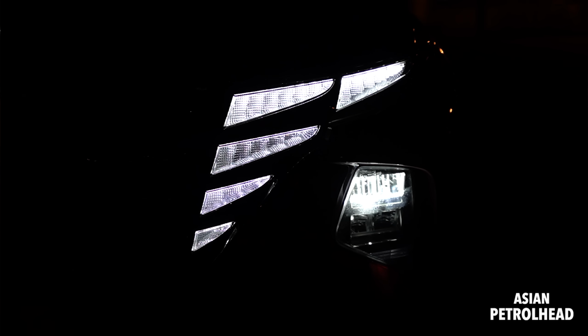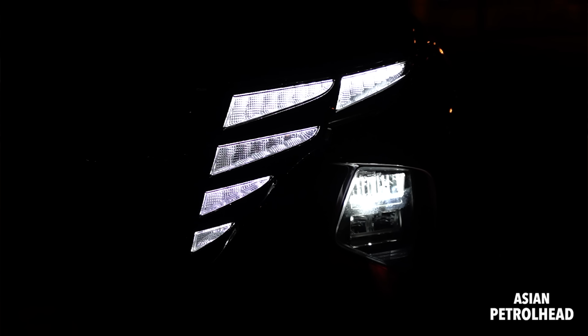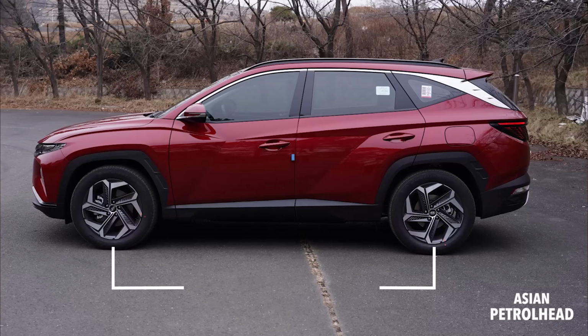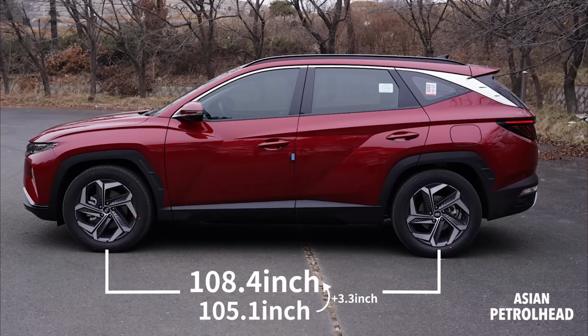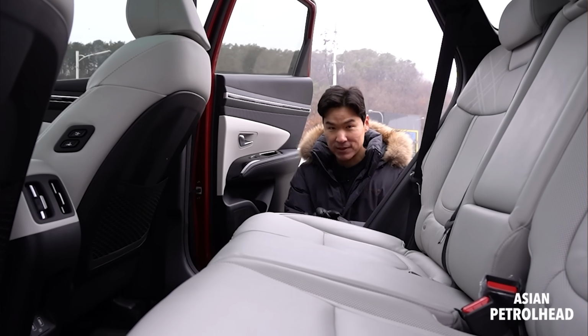Okay, so that's what it looks like from the front when you see it at night. So if you want to see a more close-up, more detailed review about the exterior design, please refer to the daytime review above on the link.